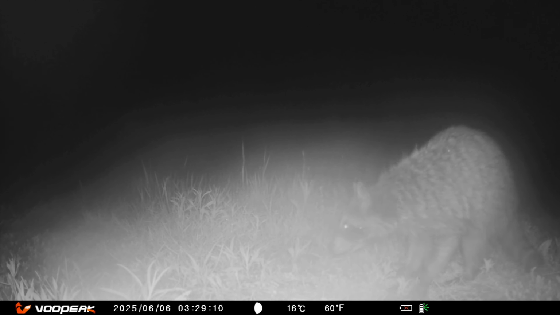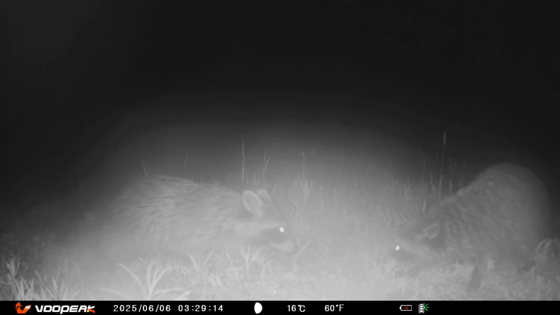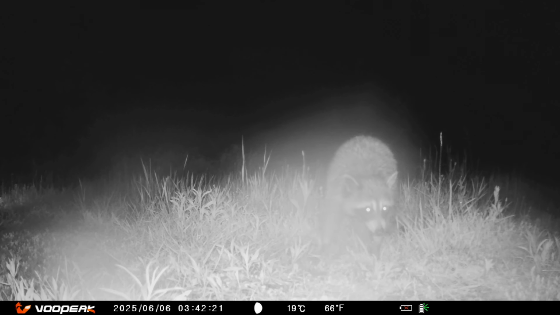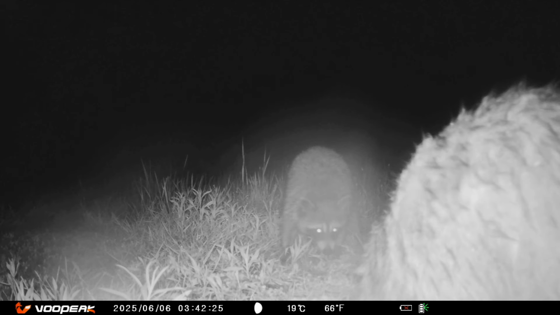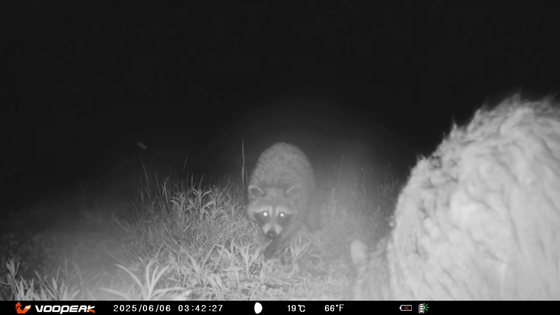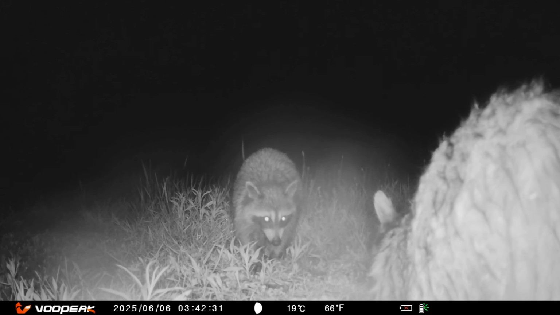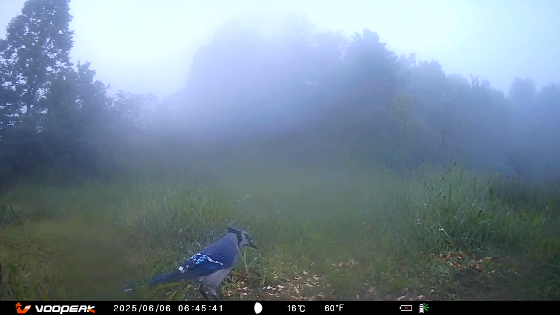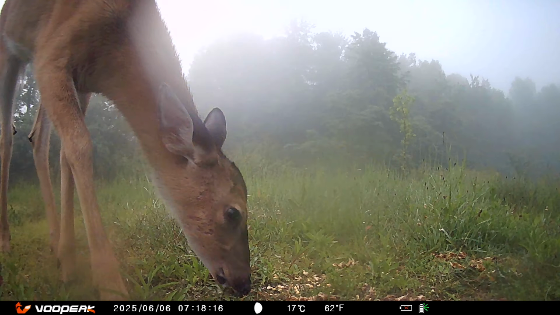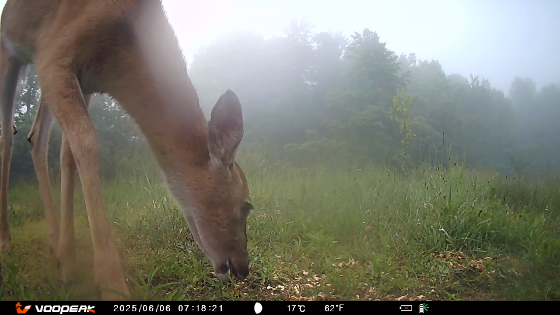Now, here's a pair of raccoons that are definitely not agreeing with each other. Of course, raccoons don't always get along. Most of the time they wander alone, but sometimes they butt heads. A foggy start to the morning. This deer seems to be traveling alone.